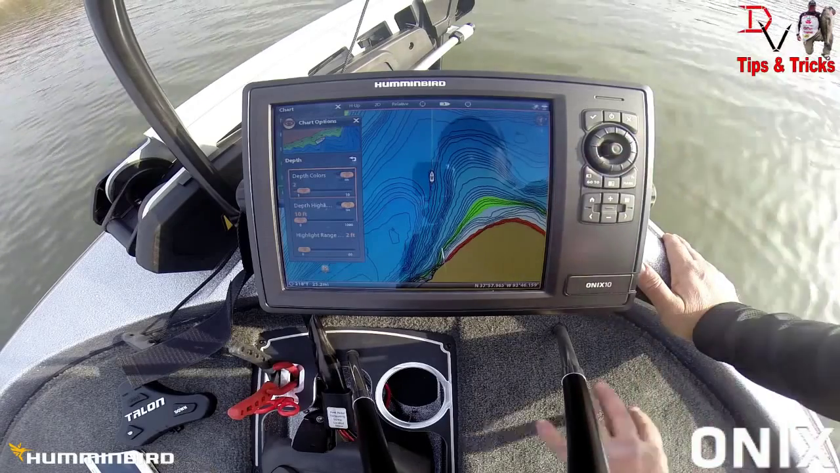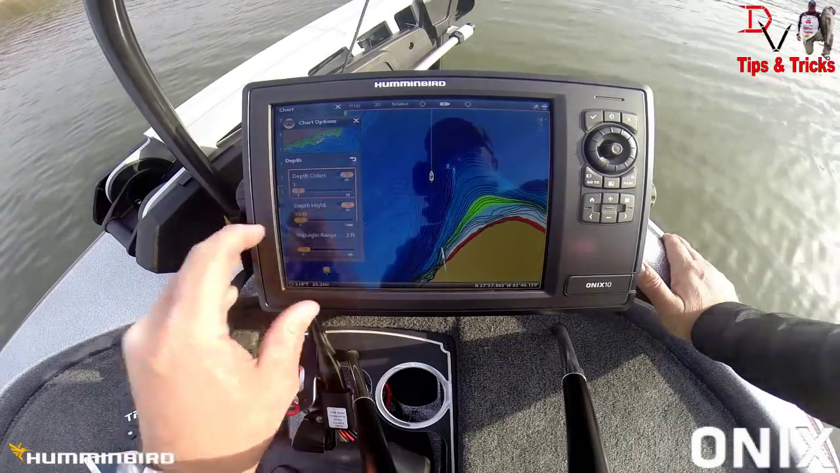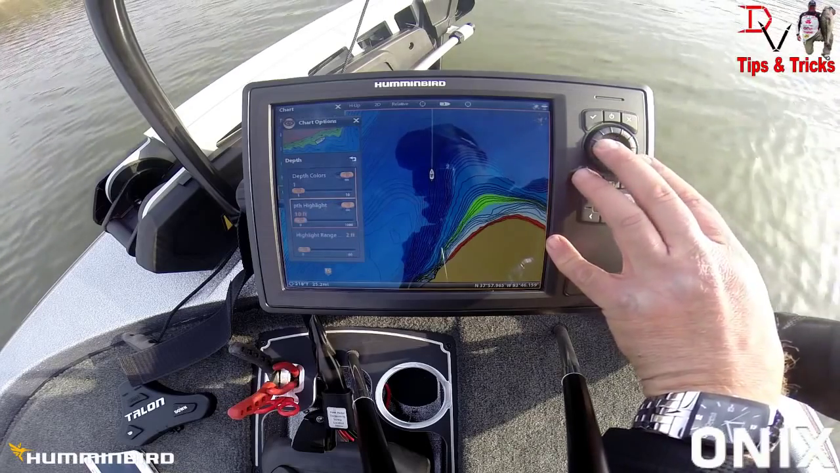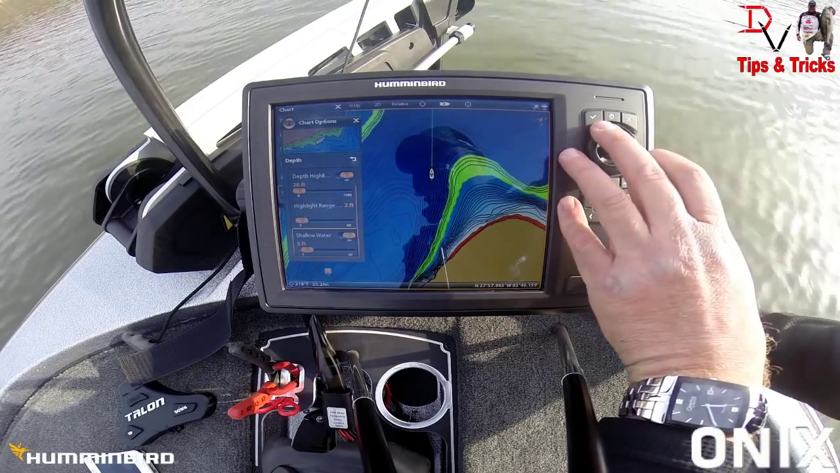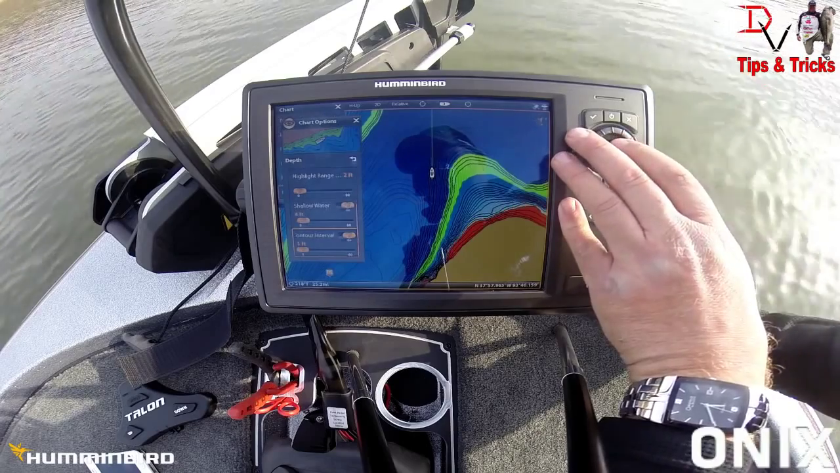Kind of like that. Well, one range is actually pretty neat back here. We want to go to depth highlight. Come down here and crank it up to about 20. We're going to come down here to range. We're going to go about 4-foot range.